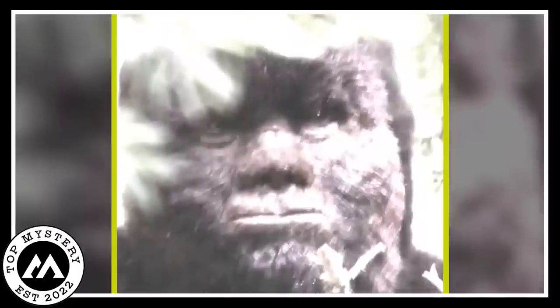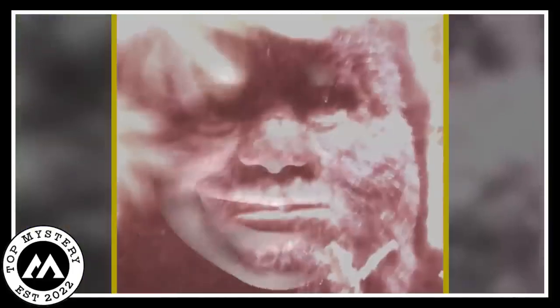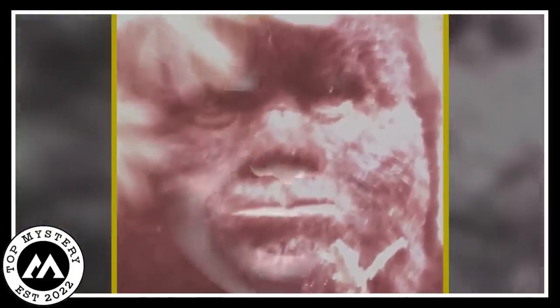Mysterious Bigfoot trail cam enigma. A spooky video showed Bigfoot's strange face. The creature had big eyes, a large nose, and a face covered in hair. No one knew who took the picture. Maybe a trail cam did. It looked really weird and gave off an eerie feeling.